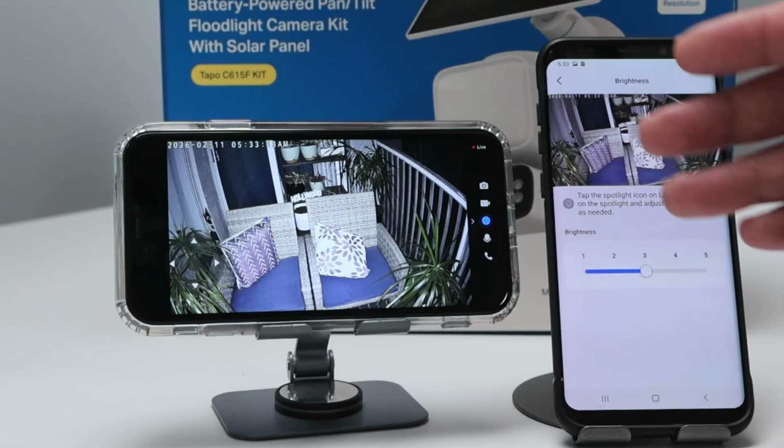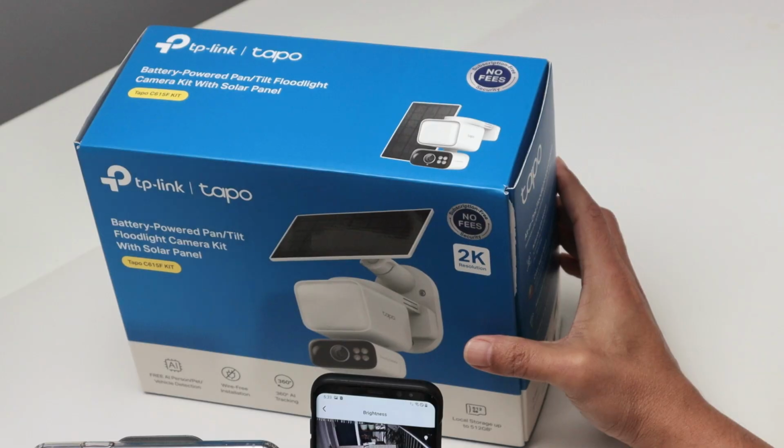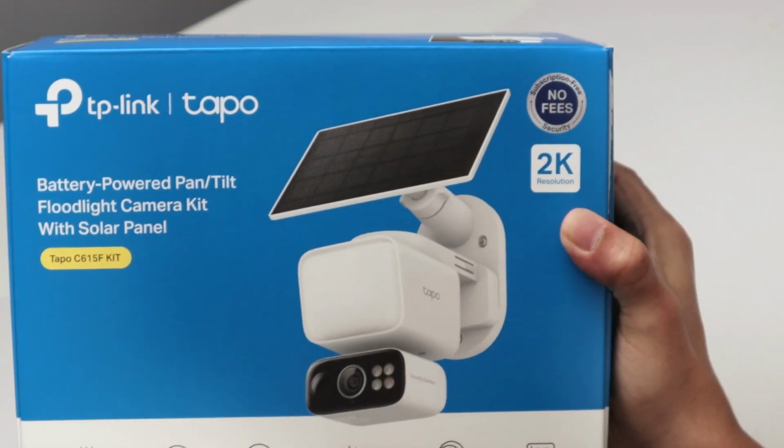And you can now check everything using the floodlight or the spotlight, right? So I hope that helps. That's the way the night vision works on this camera.